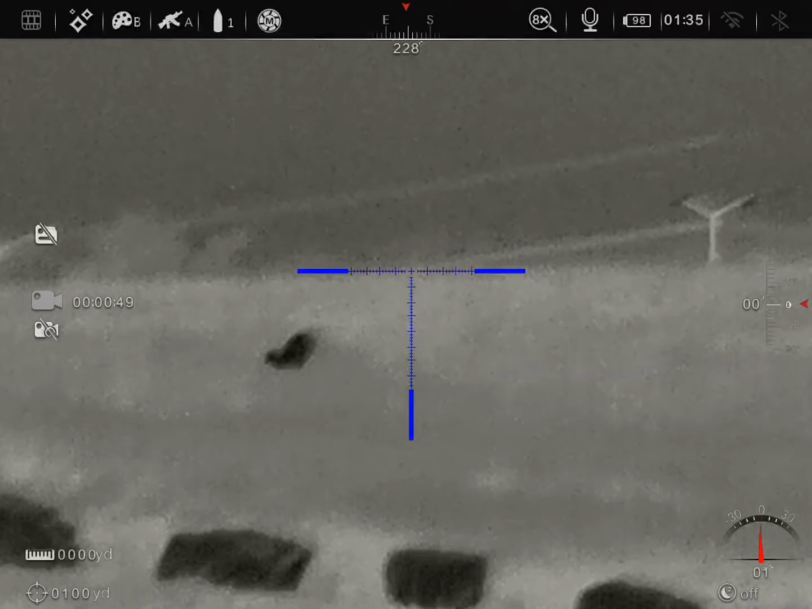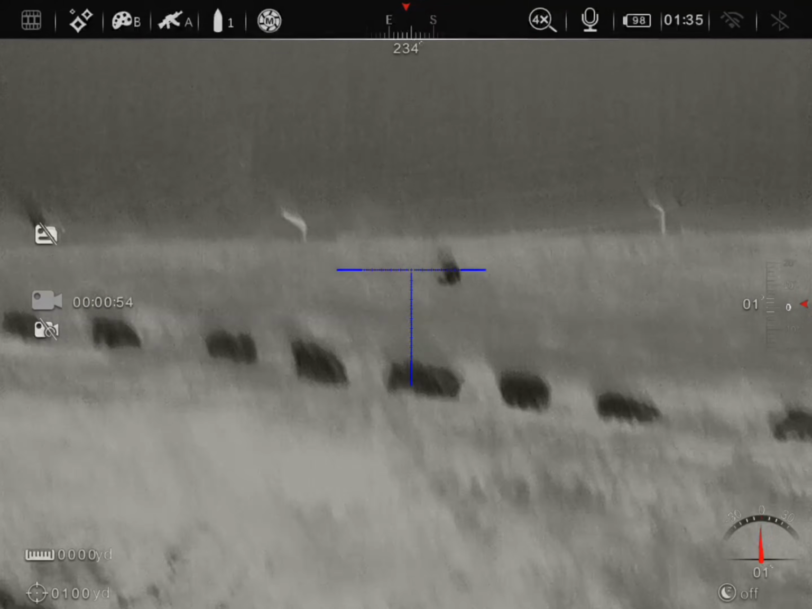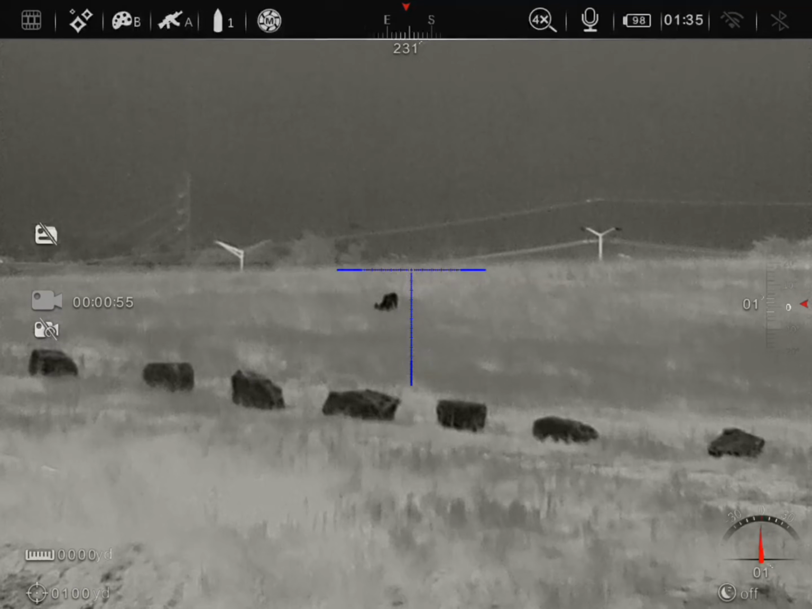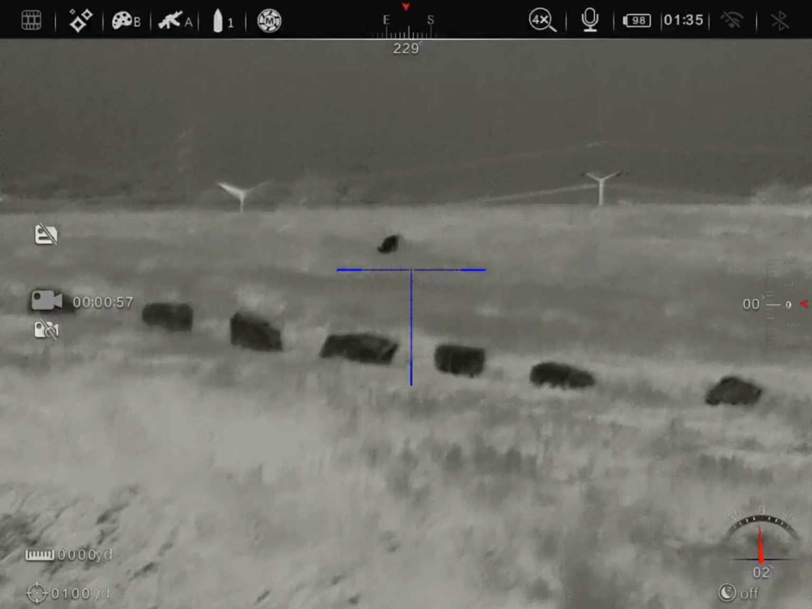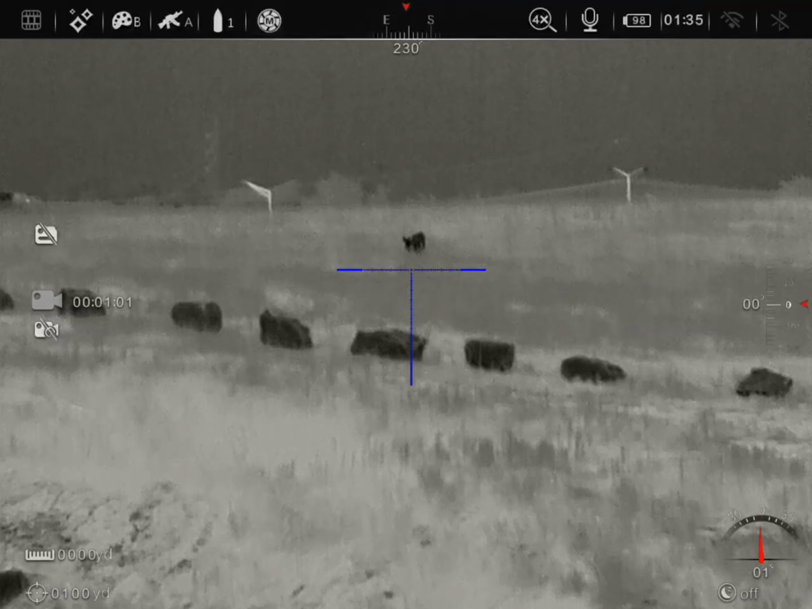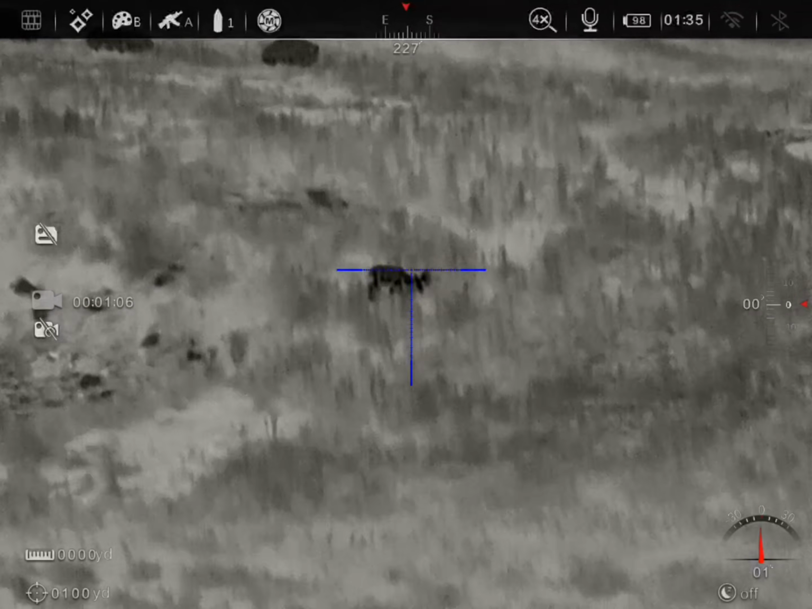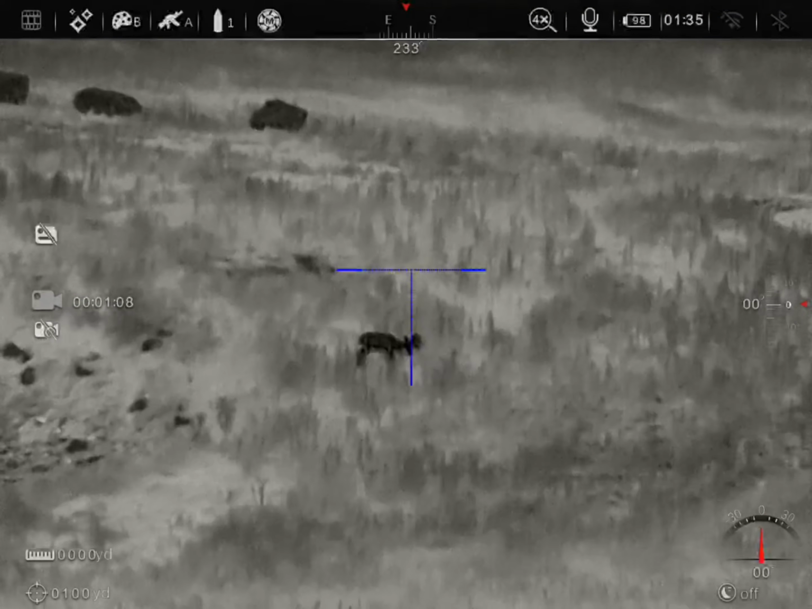My point with that being is the objects that I've been seeing in the sky should all be clear, and they've been from varying distances. So say I've seen one up there, right? I can tell that's a bird. Well, up here, this one doesn't have wings. It still has that shape.